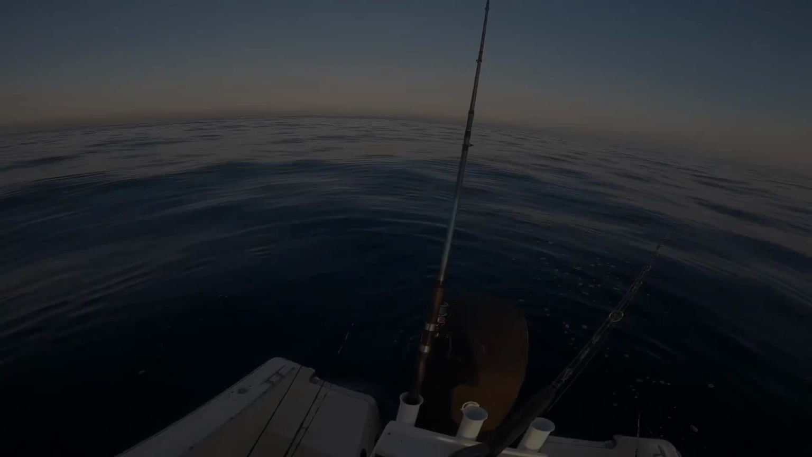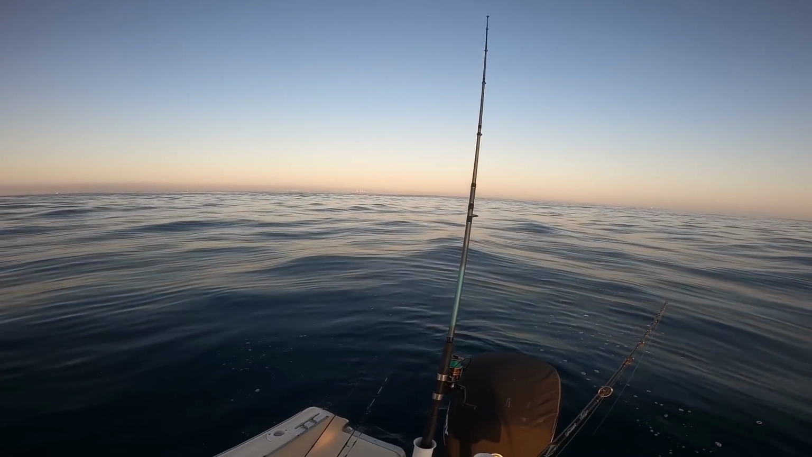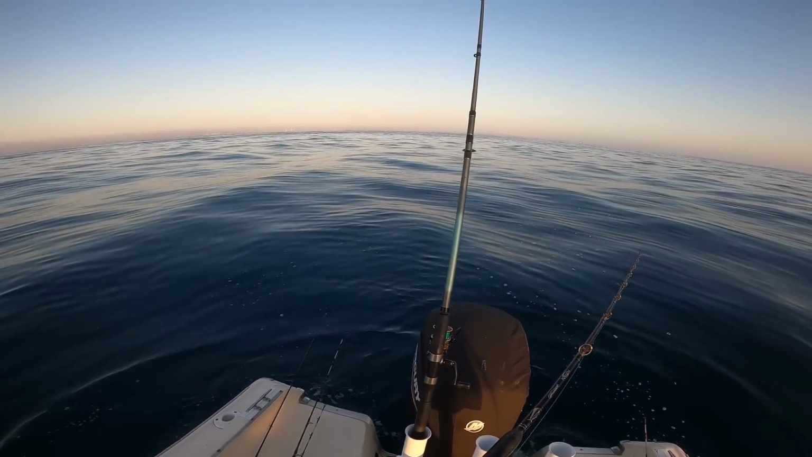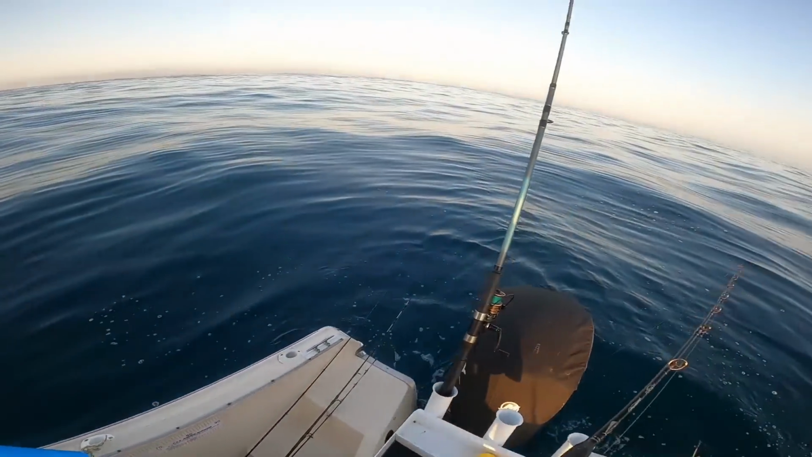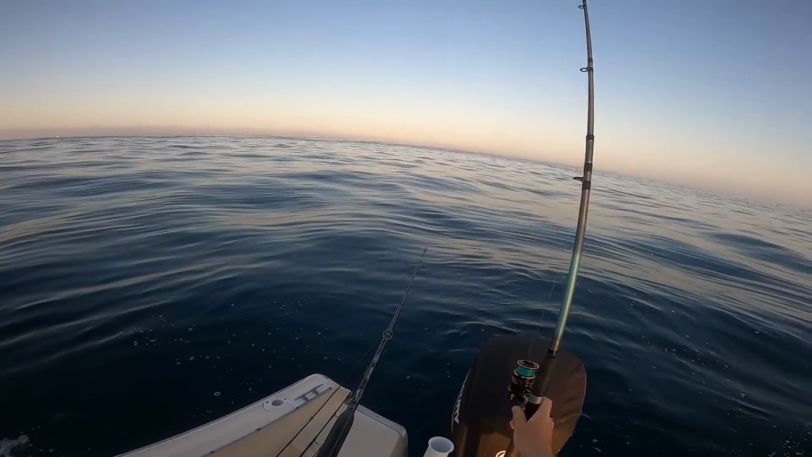All right. Just come up for another drift here, guys. Plastic is going down as we speak. I'm sending a pilchard down. Hopefully one of them gets hit by a big snapper. I do not want another Mac tuna, that's for sure. Neither do I.